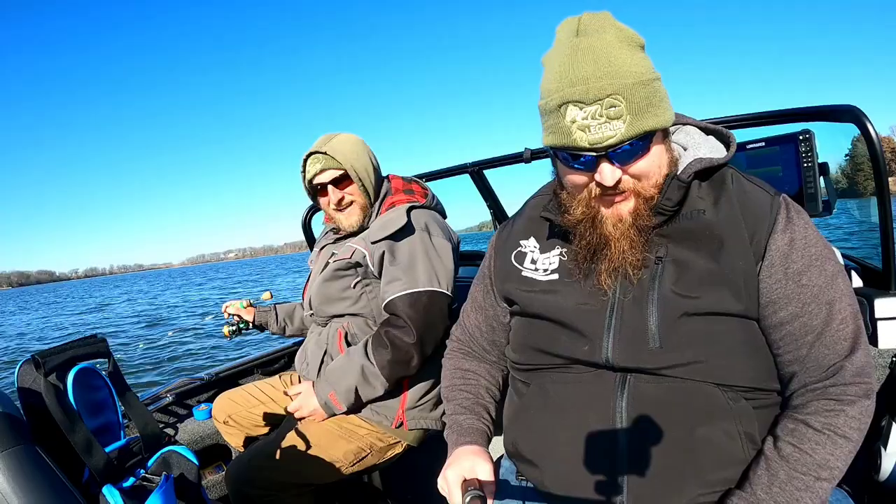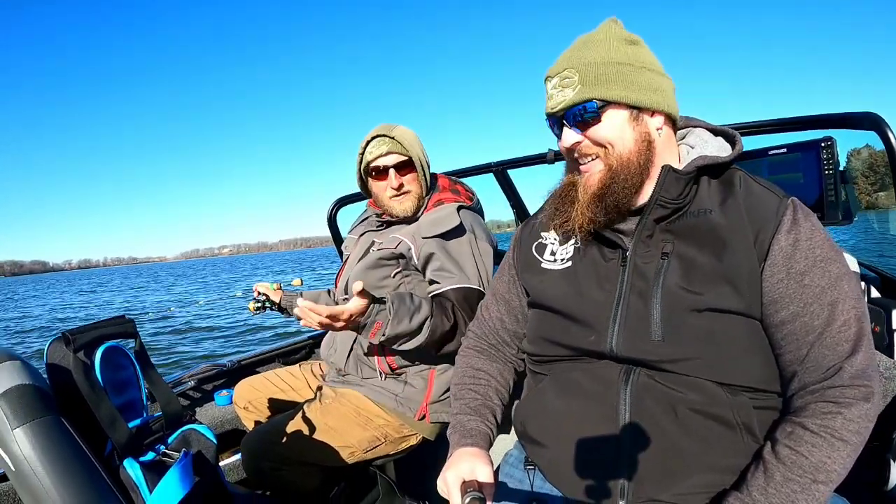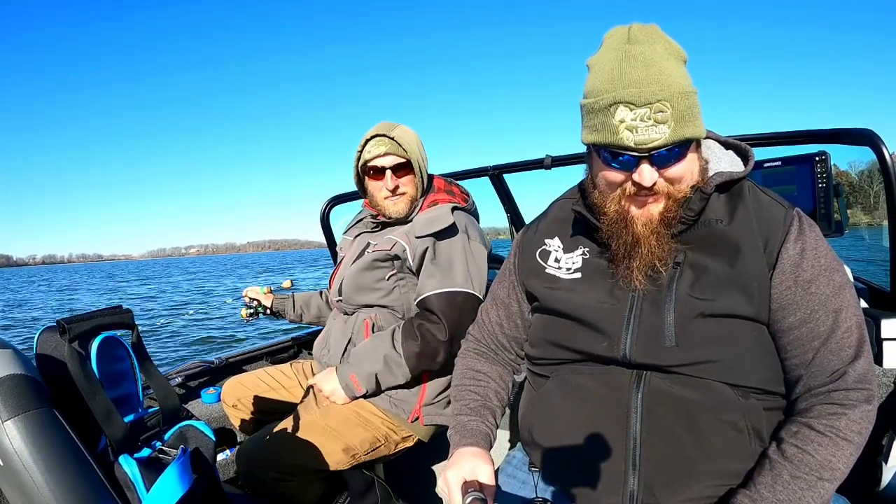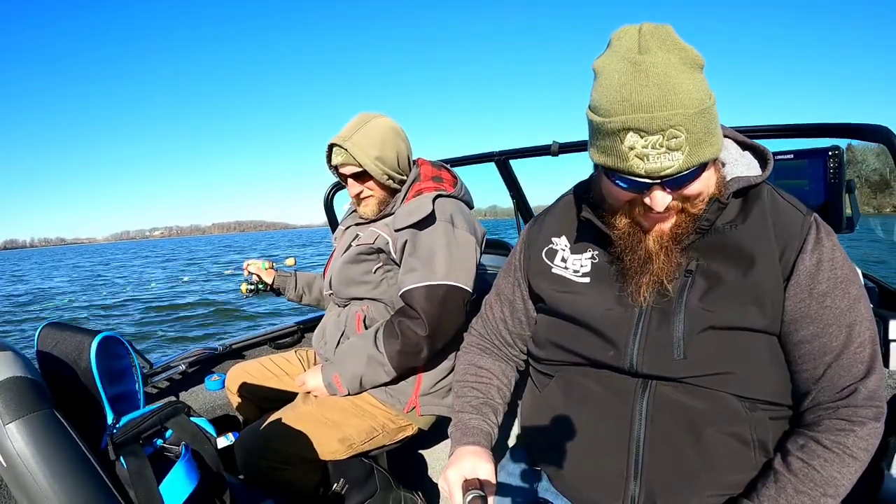Sure is nice. But hey, that's what you get if you come on a guided trip with us. You get this beautiful boat to sit in. We've got all the stuff. You just have to show up with your fishing license and proper clothing, and off we go. Yep. Can't beat that, right? Absolutely.